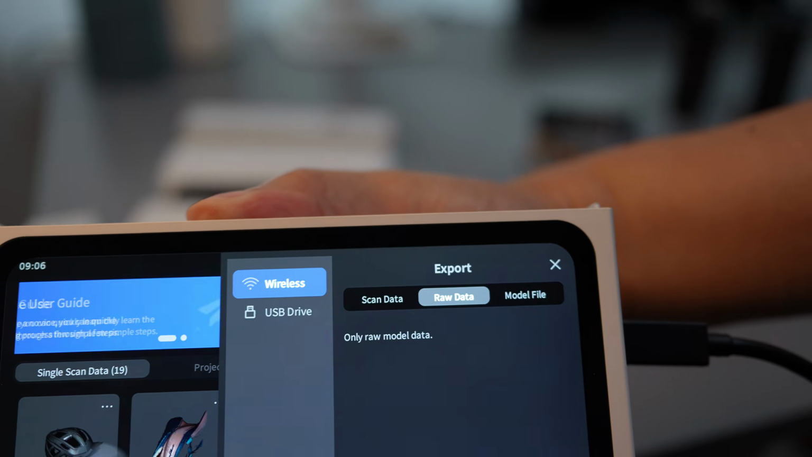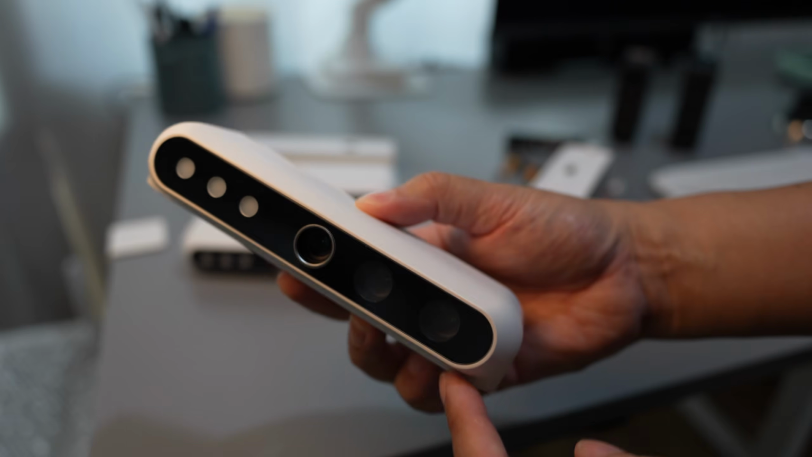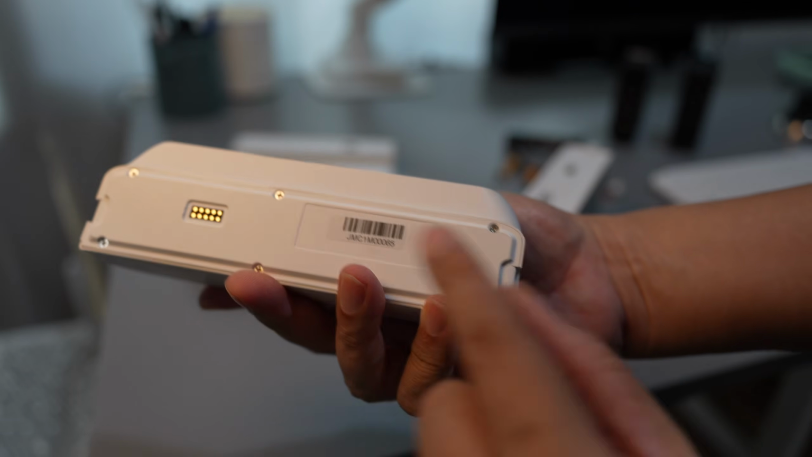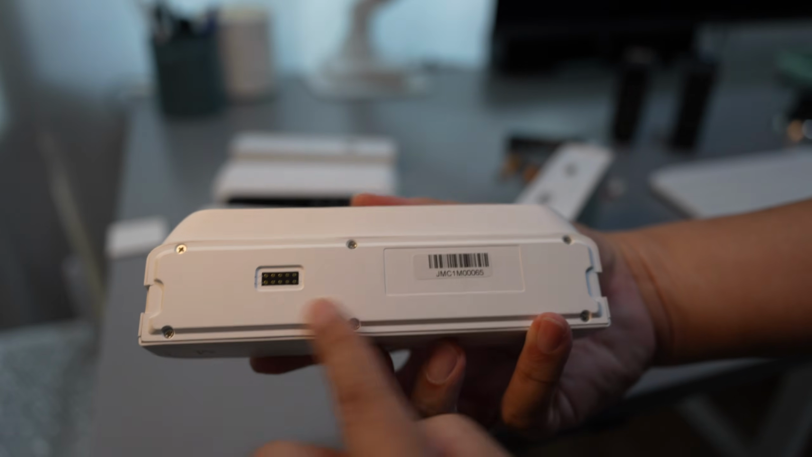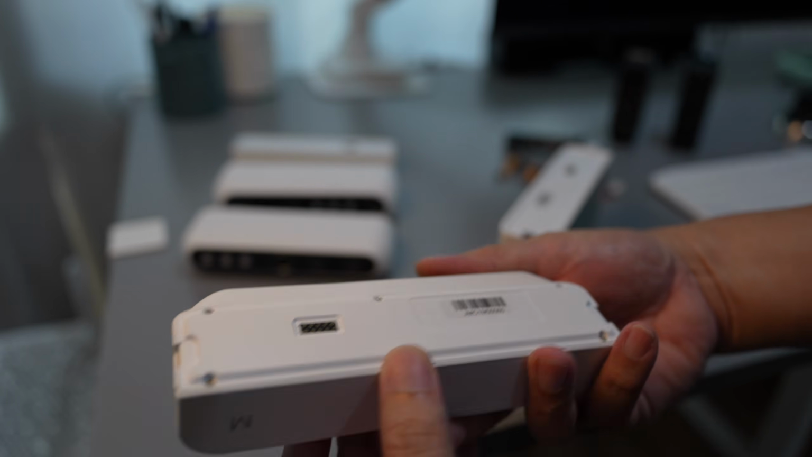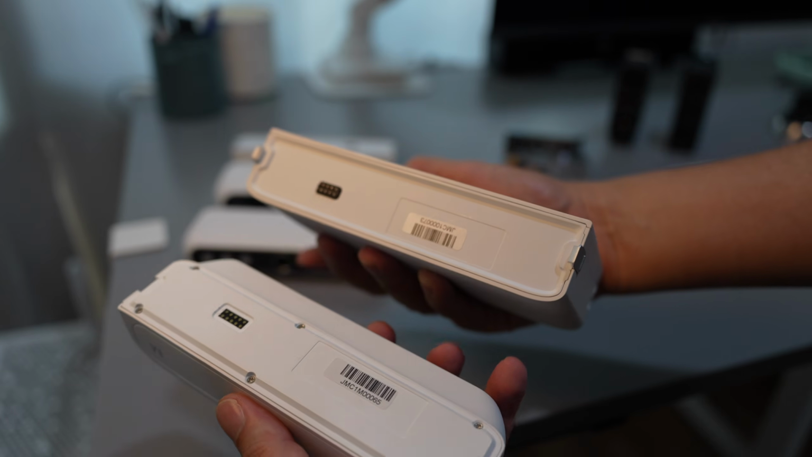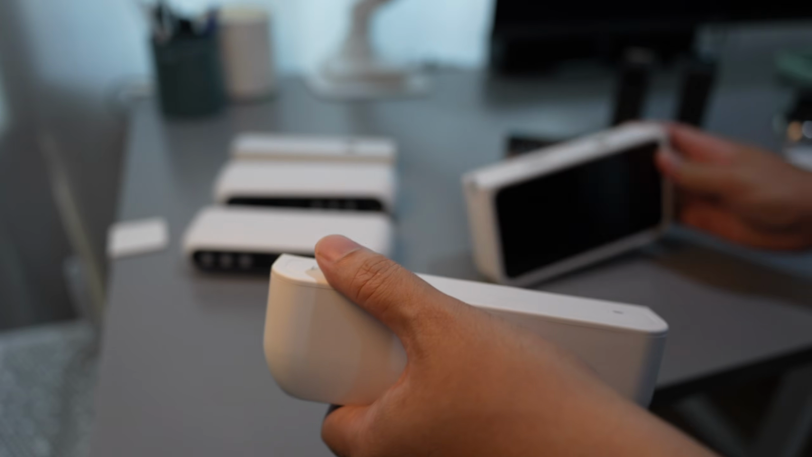over Wi-Fi. What makes Turtle truly special is that it's the only 3D scanner on the market right now that lets you swap the sensor size depending on the object you are scanning. I'm holding the medium-sized module. It has 10 contact pins and snaps magnetically onto the base unit. Removing it is just as simple. Press the side tab and pull it out.